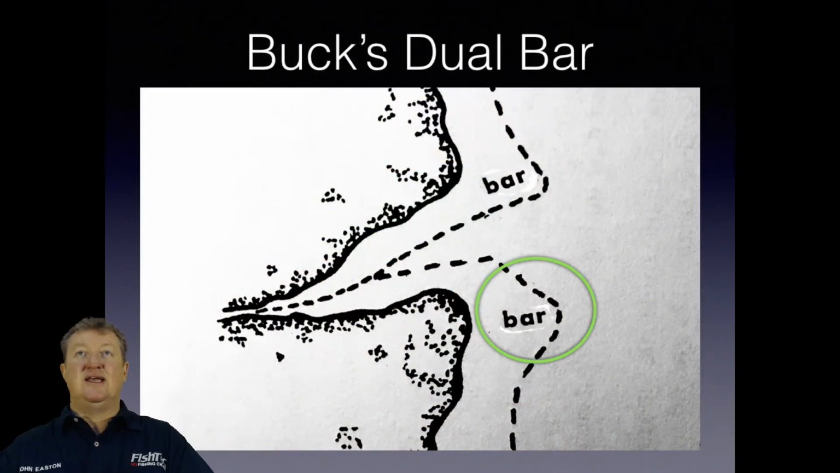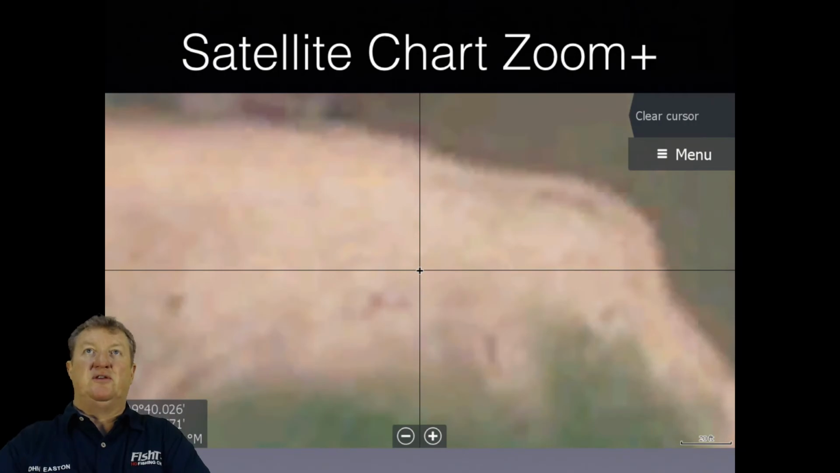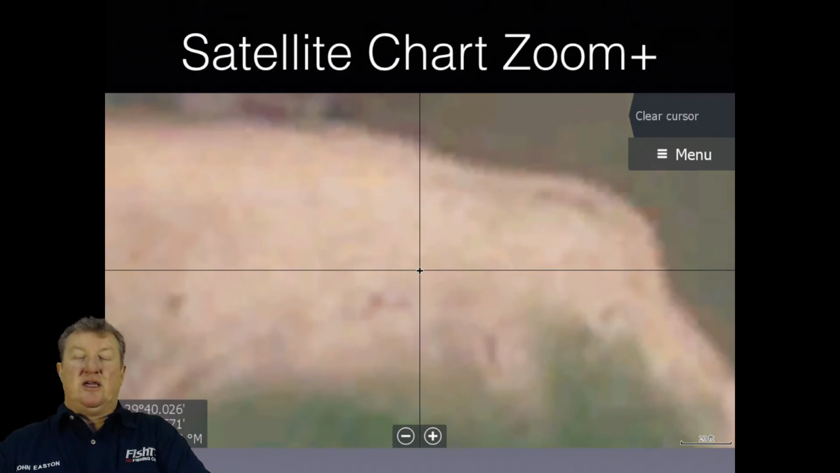Okay, next thing, let's concentrate on the south bar, or the south point. Remember I said this is more of a flat bar. Let's see what that looks like if we zoom in on that with the satellite imagery. Can you see what happens? Terrible.